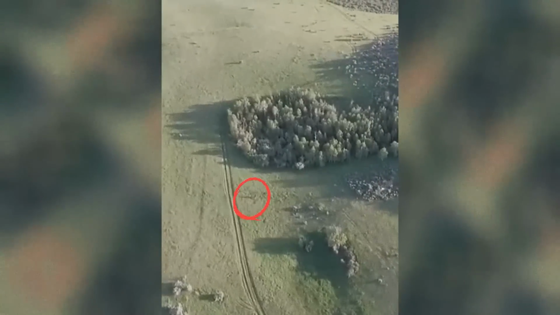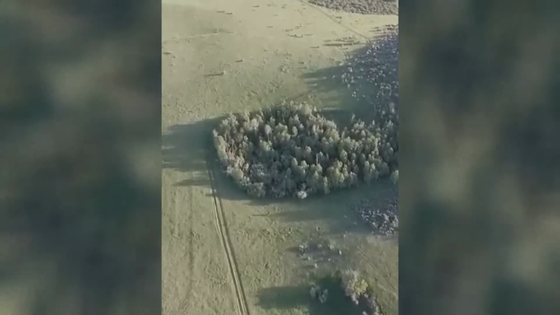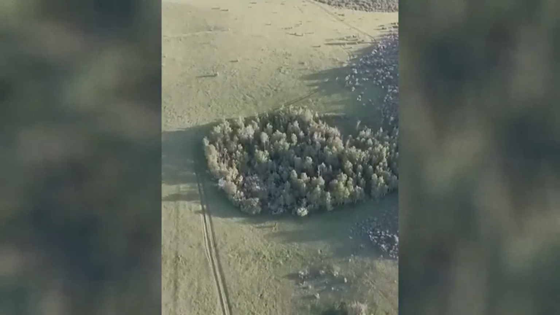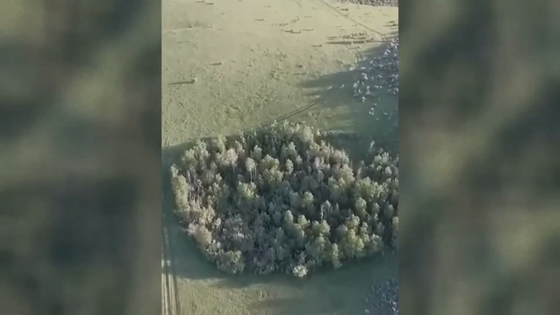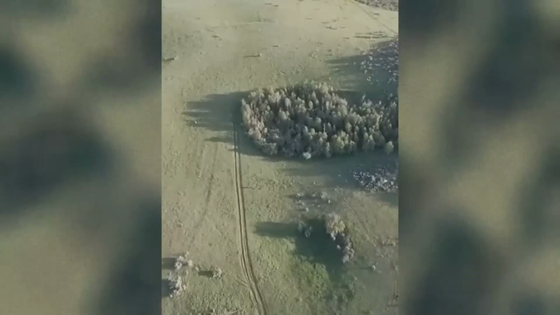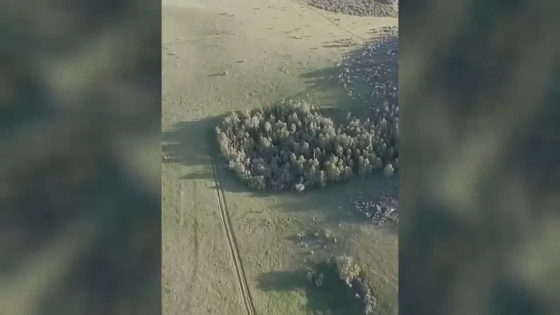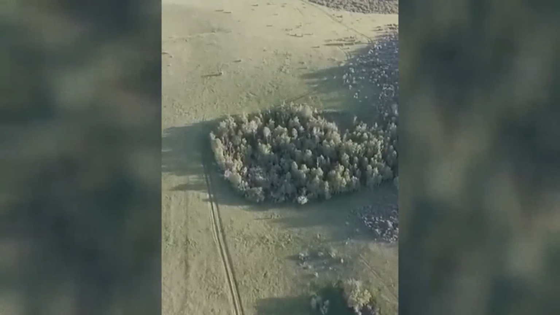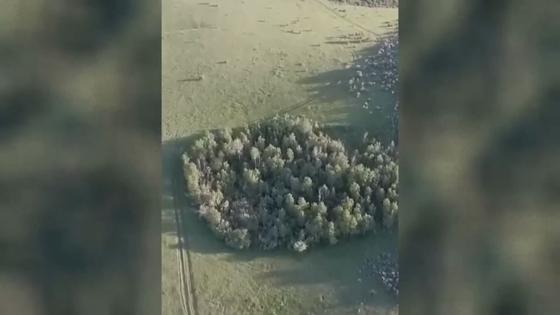A drone in Idaho recently picked up this footage of what many are saying is a Bigfoot. It's kind of hard to see, but there's a hairy creature running across this pasture, heading for this little part of the woods, heading for cover. Like I mentioned, unfortunately, it's kind of far away, but what do you guys think here?